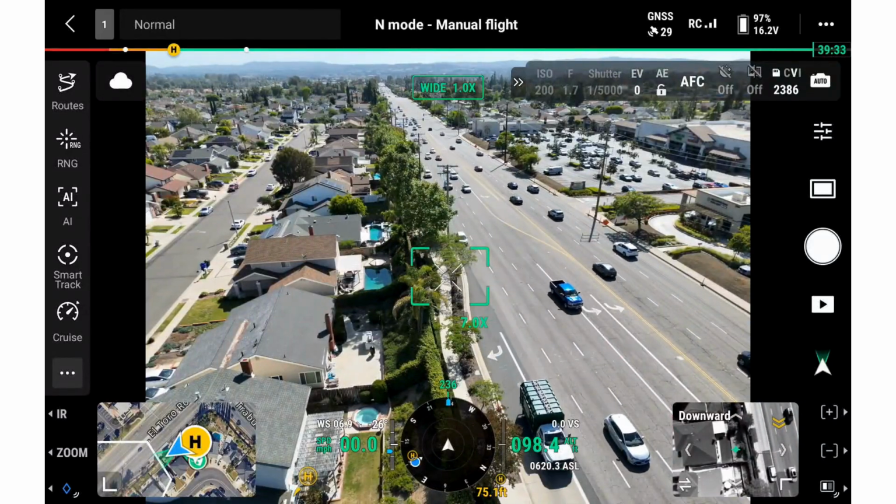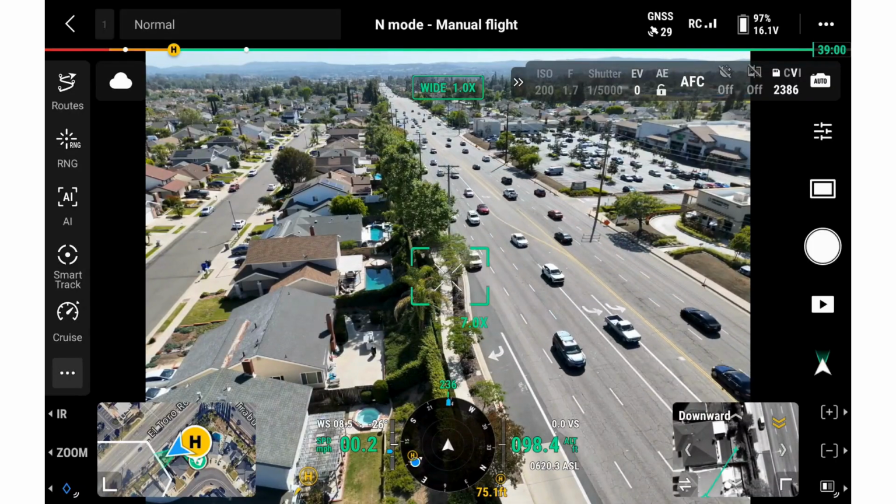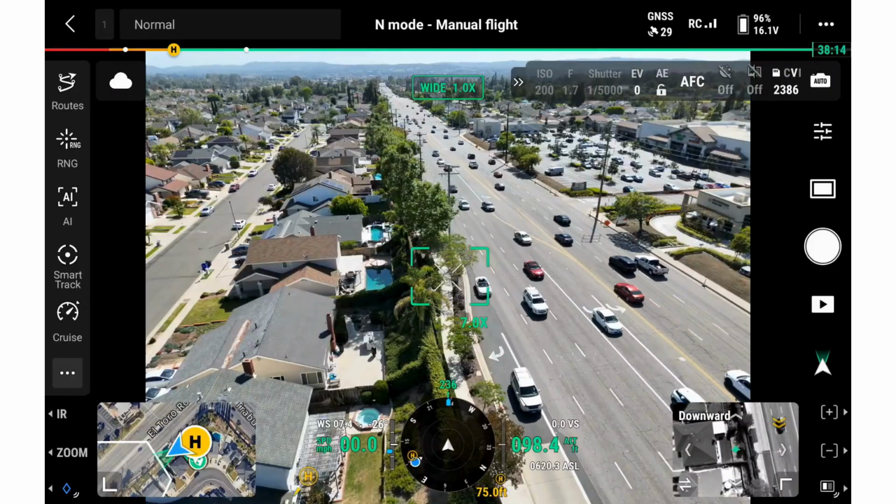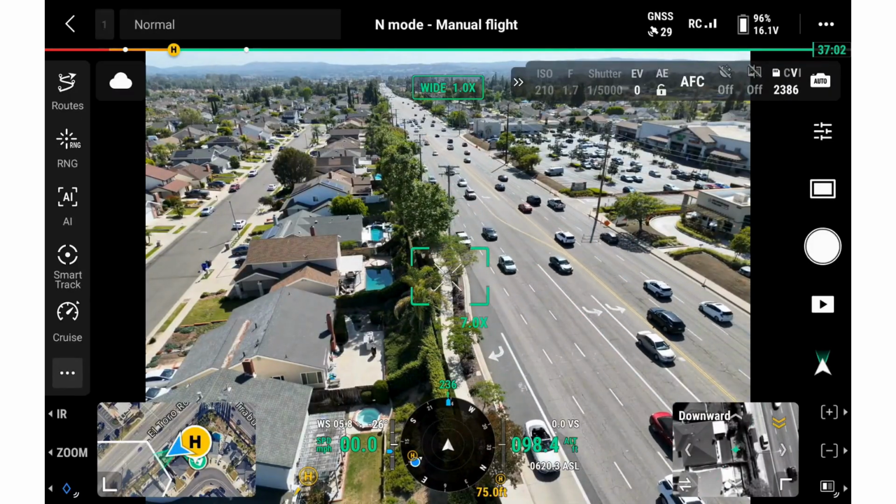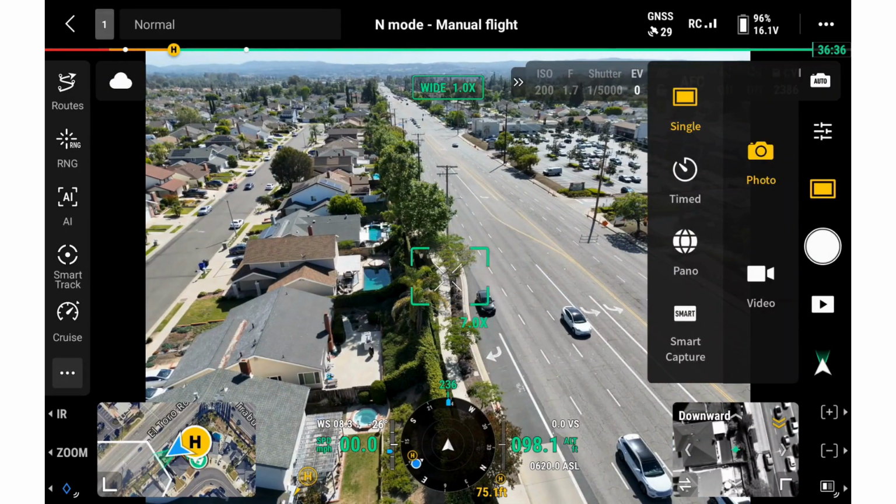In this example, we're conducting a distribution line inspection and walking through key camera, thermal, and map tools in Pilot 2 that can improve both inspection efficiency and documentation in the field. We'll start with the photo settings.